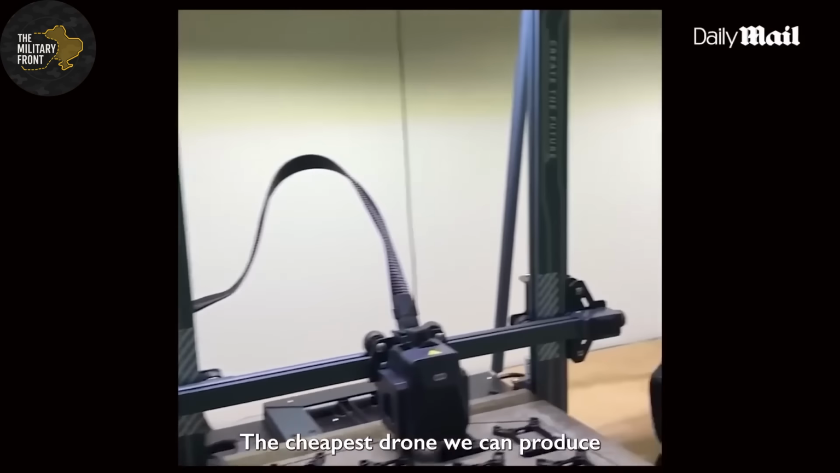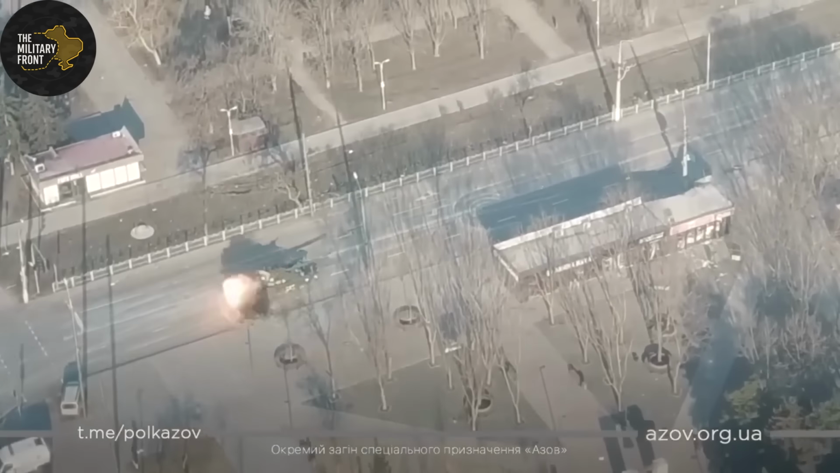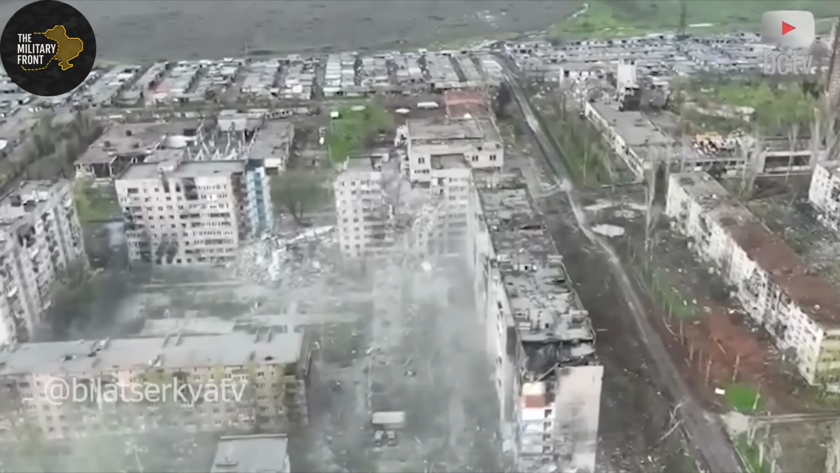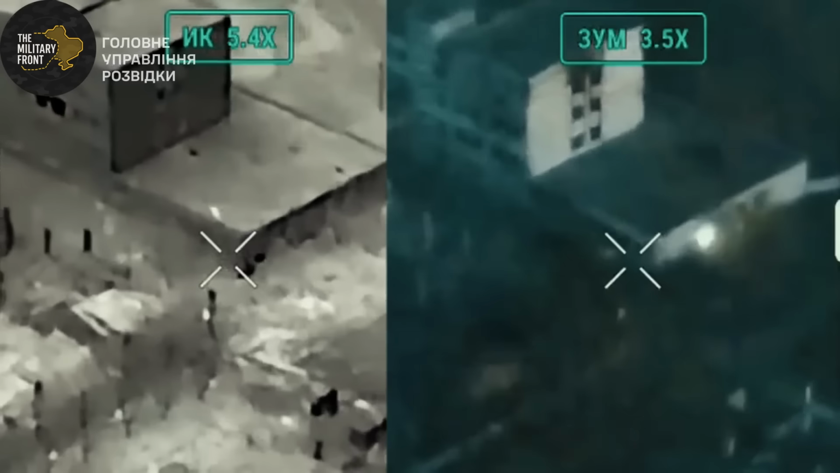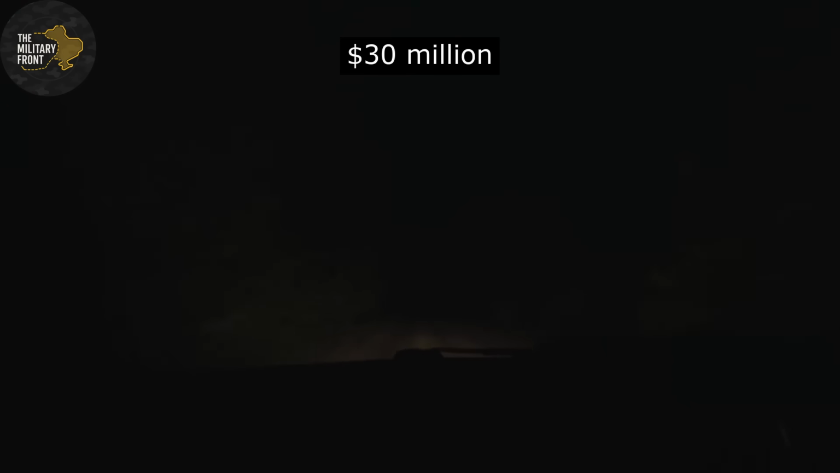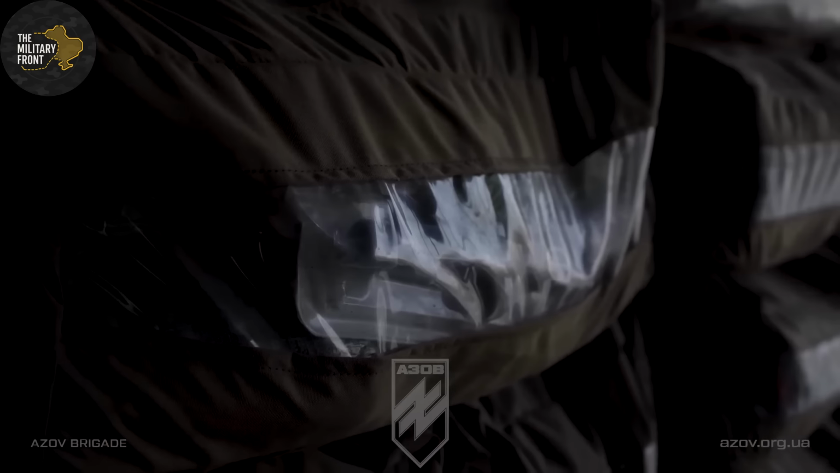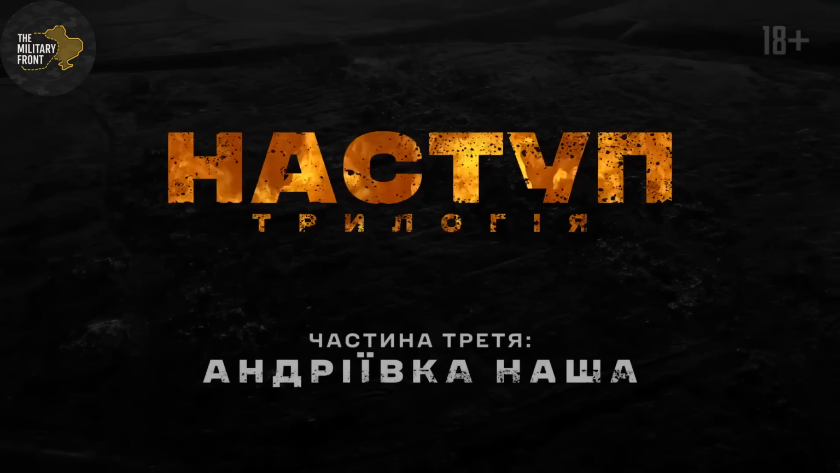Wagner Group's entire Bakhmut campaign cost an estimated $1 to $2 billion in total expenditure, including salaries, equipment, ammunition, and logistics. Ukrainian FPV drone operations for the same period cost approximately $20 to $30 million total. The return on investment speaks for itself with brutal clarity.